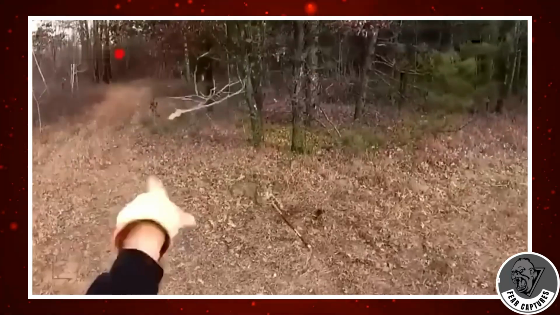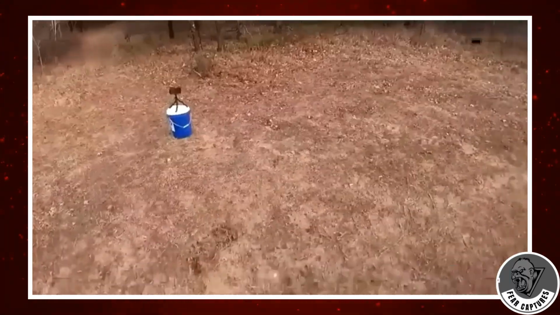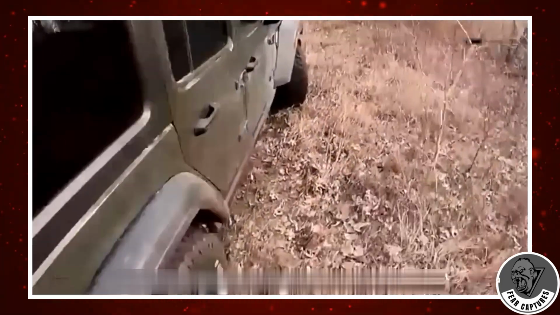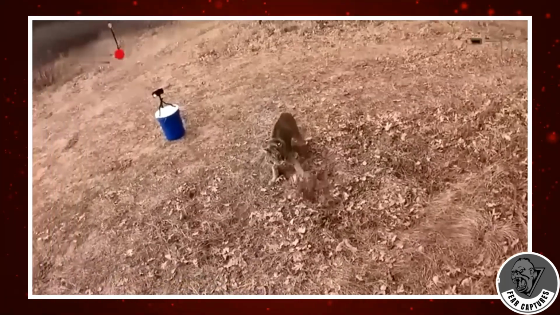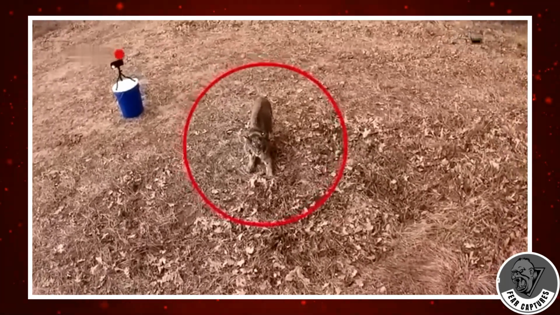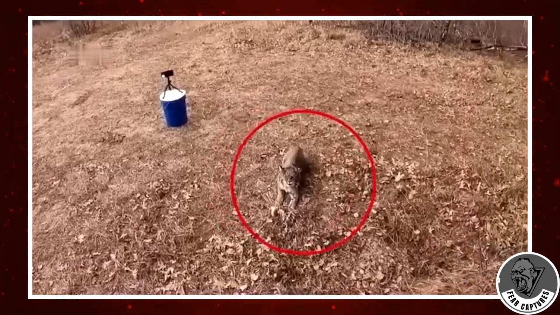Here we go. Upon release, the man attempts to calm the bobcat, but his efforts provoke a defensive reaction from the wild feline. Despite the intense encounter, both the man and the bobcat emerge unscathed from the ordeal. It begs the question, what was the intended target of the trap, if not a bobcat?